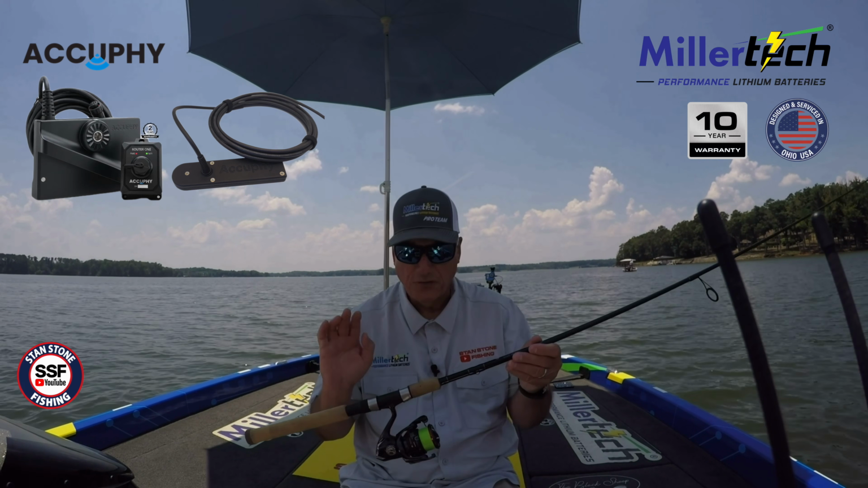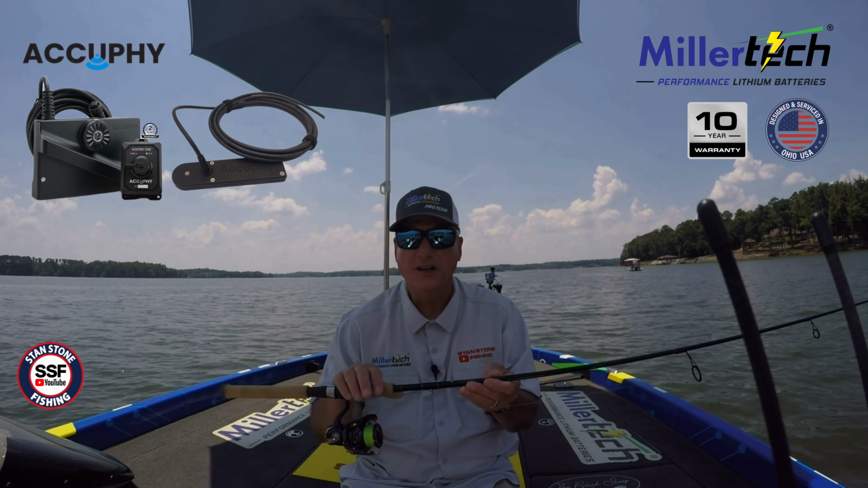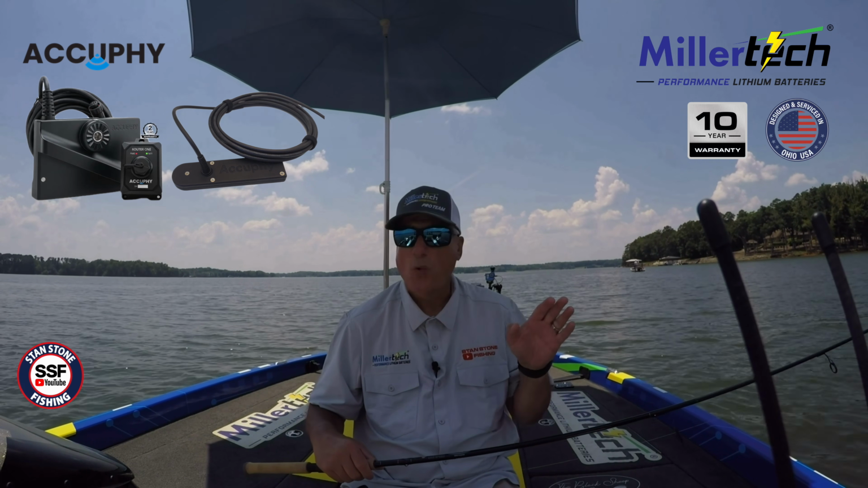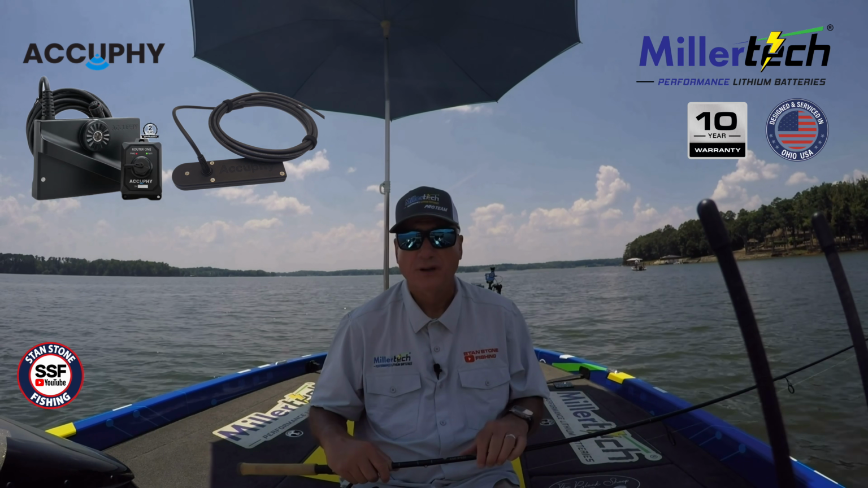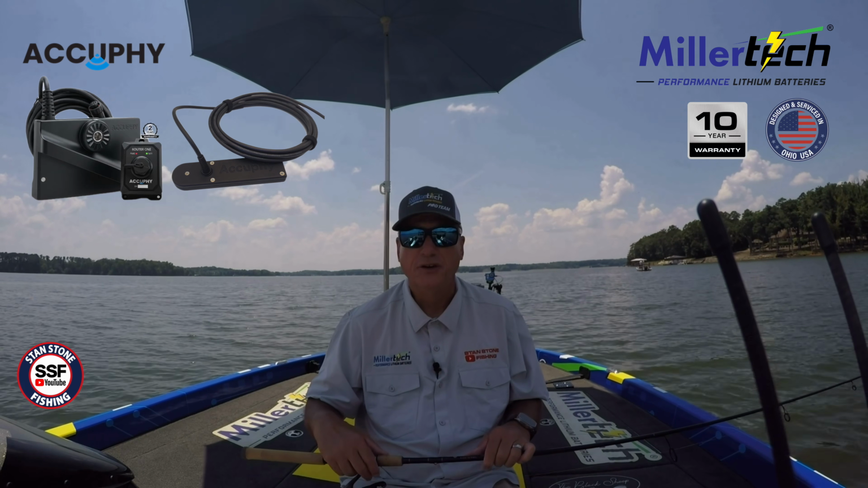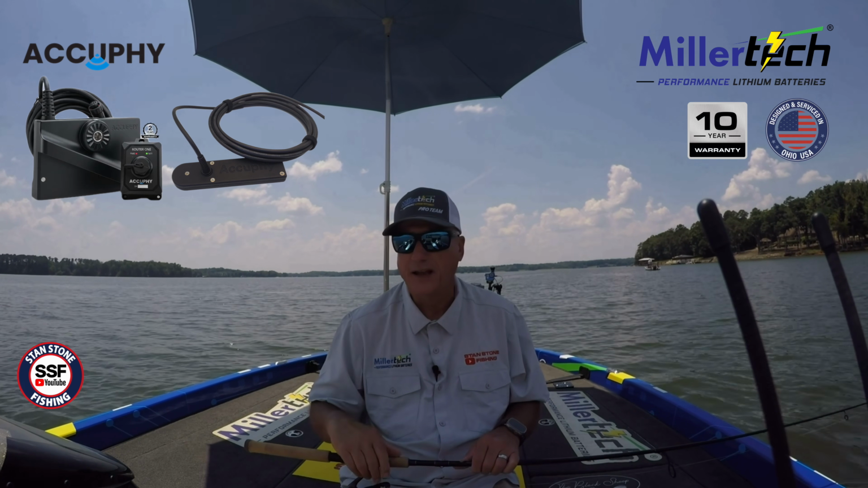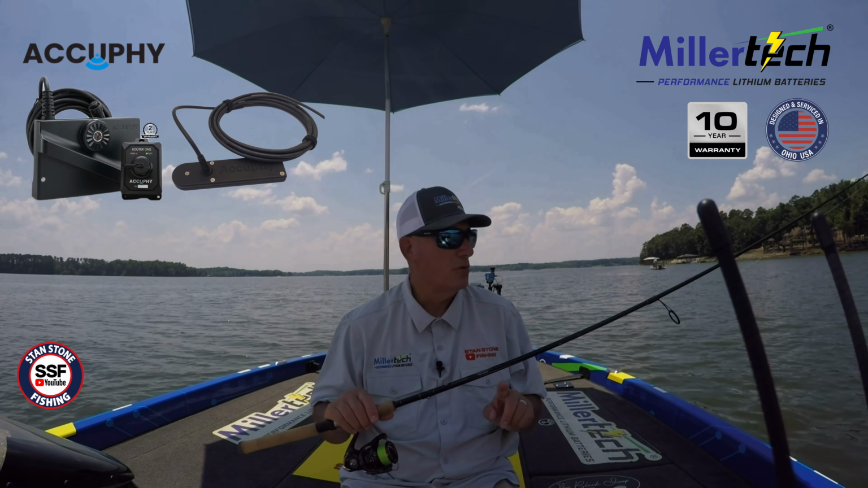What we're going to do is throw a 10-pound test braid, straight braid, right into the brush pile. The reason why is you're going to break off. If you fish enough brush piles, you are going to break off. And if you're using a leader, you're going to be retying a lot of leaders, and I don't want to have to do that. So we got the 10-pound test braid.